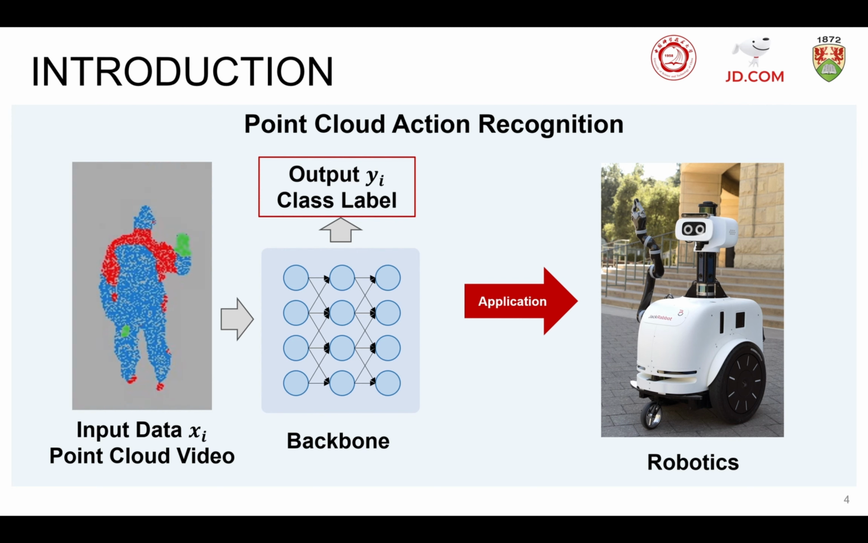Nevertheless, due to the huge potential of point cloud videos, more and more researchers from academia and industry have recently focused on the point cloud action recognition task. This task can be treated as a 3D video classification problem. It's a hot topic of video understanding in computer vision. It has wide potential applications in industry, manufacturing, robotics, and so on.